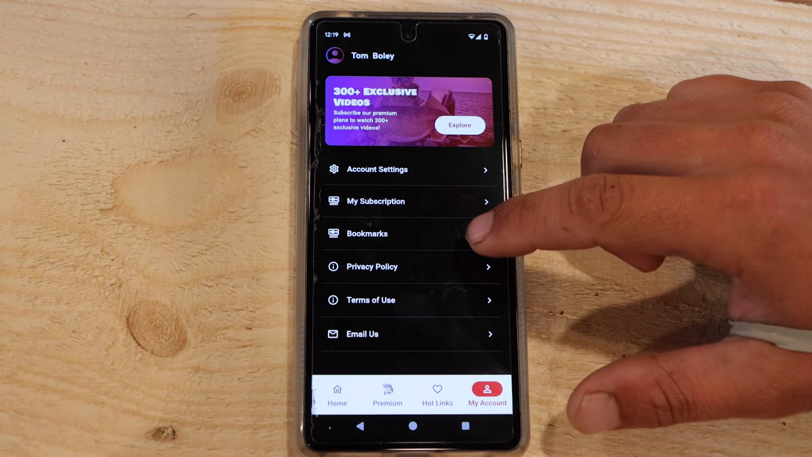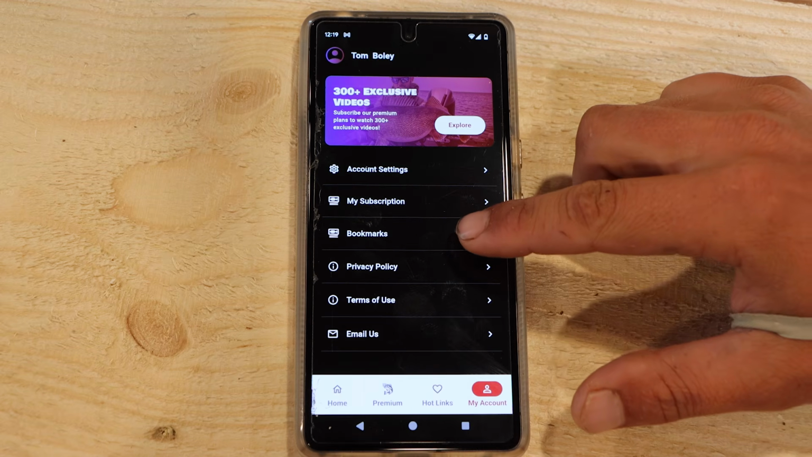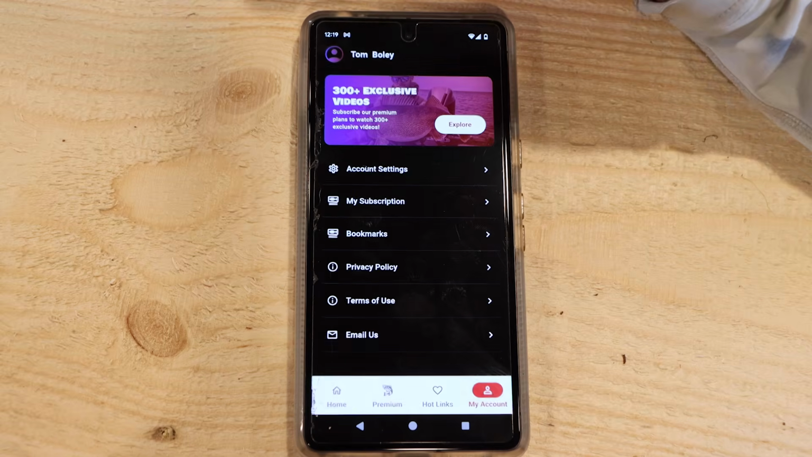The other thing we have is bookmarks. One thing we got asked a lot was people wanted a bookmark tab. Mine's going to look a little bit different. Mine's going to look blank right now because I haven't bookmarked anything.